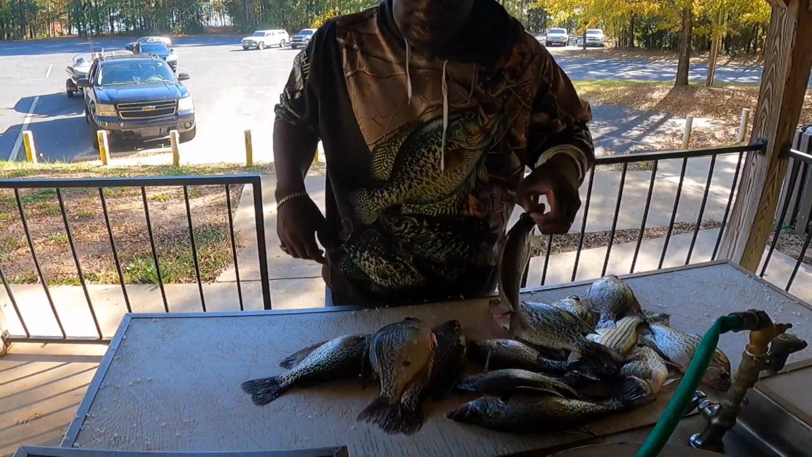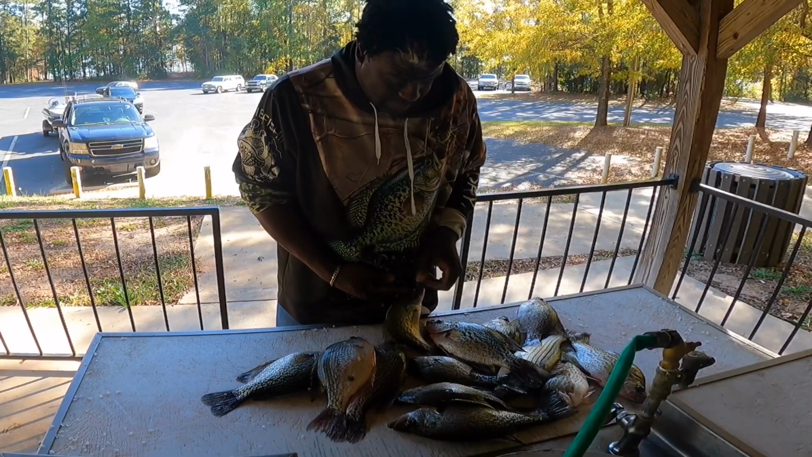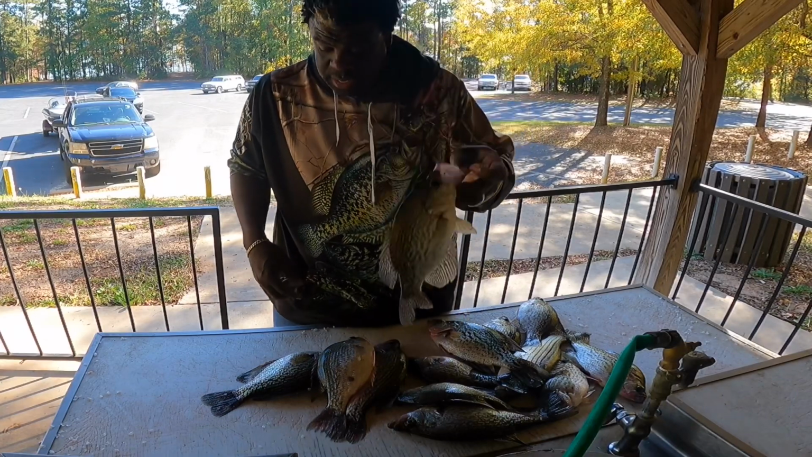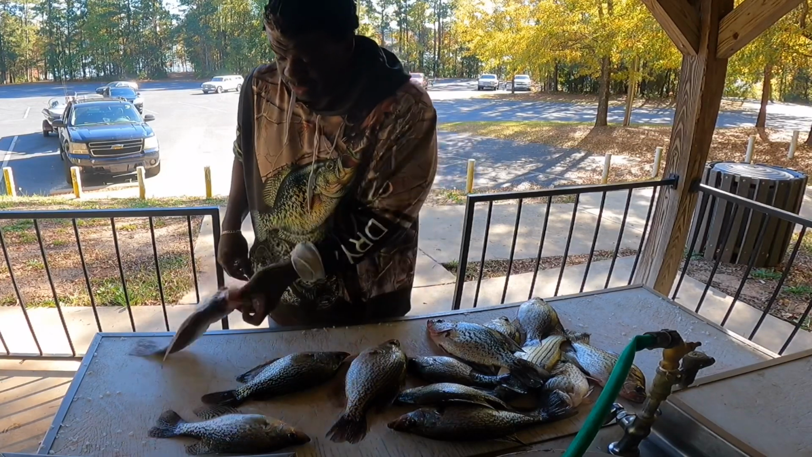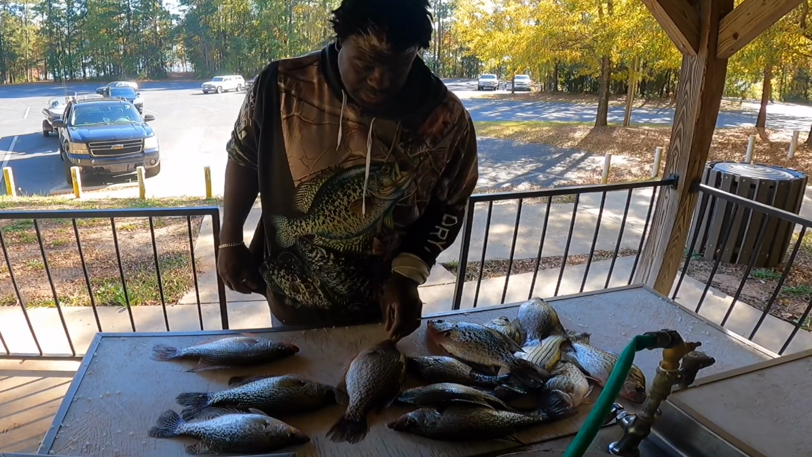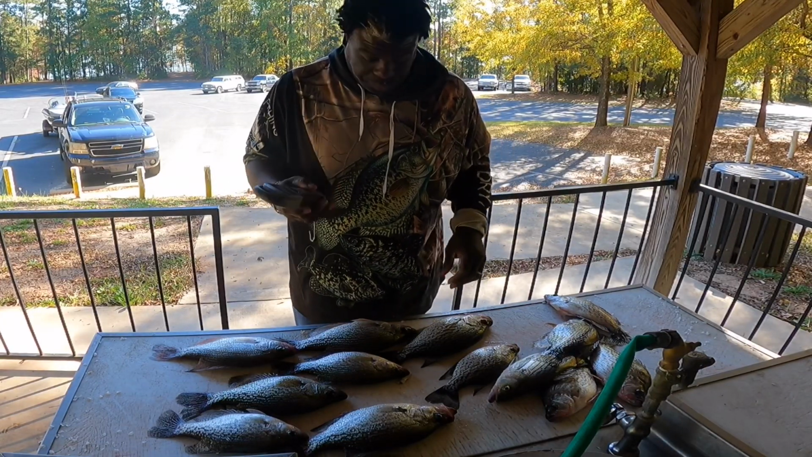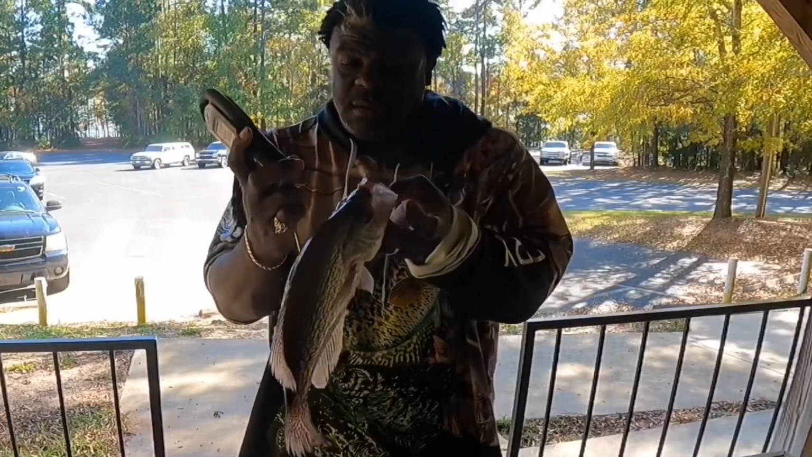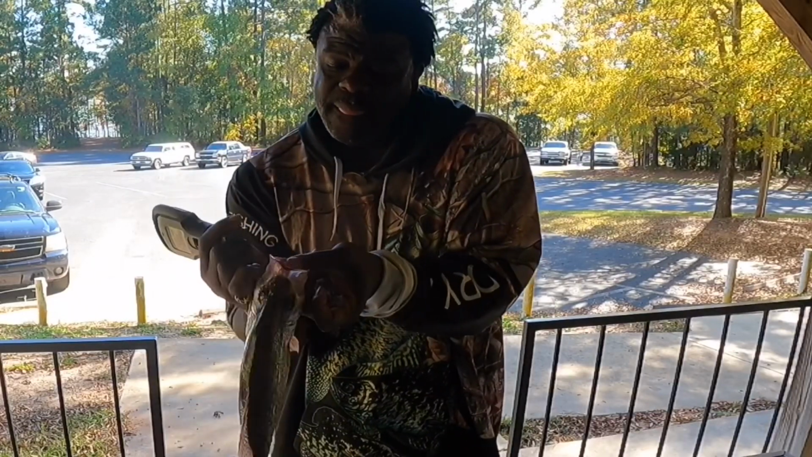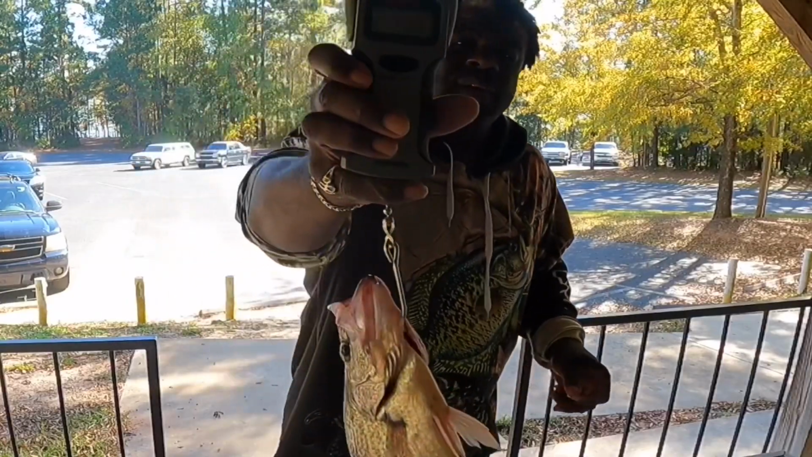All right. So these are some really, really good sized fish. I brought my scale up because I'm going to scale my top 7 just to see what they weigh. So I got my scale here. Y'all do the math for me. Big Shirley number 1, 1 pound 11 ounces. We measured that.